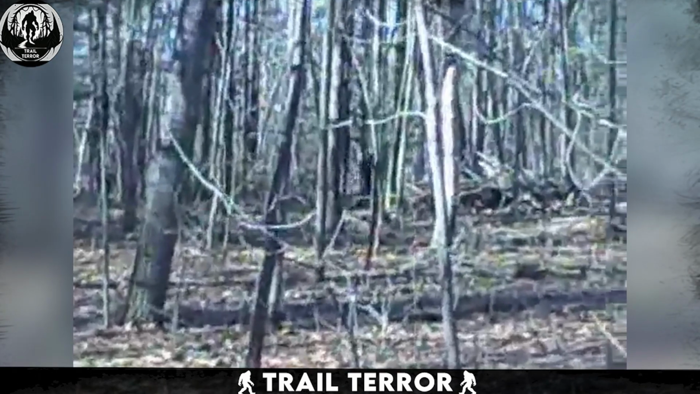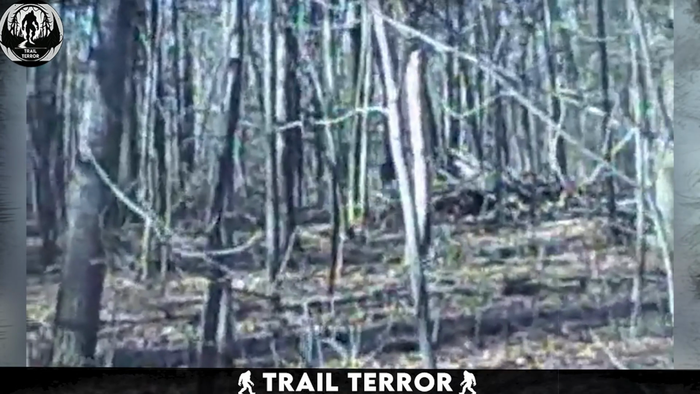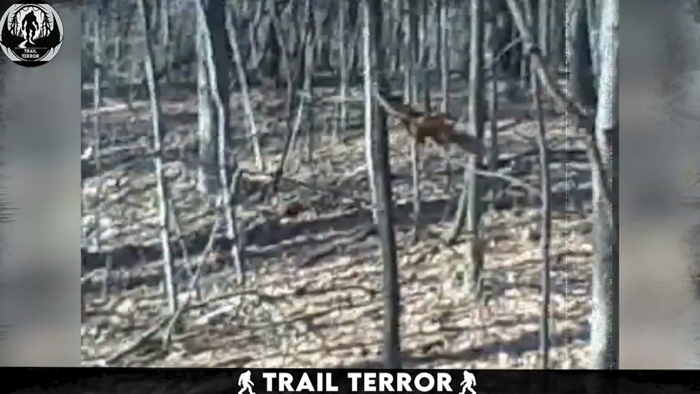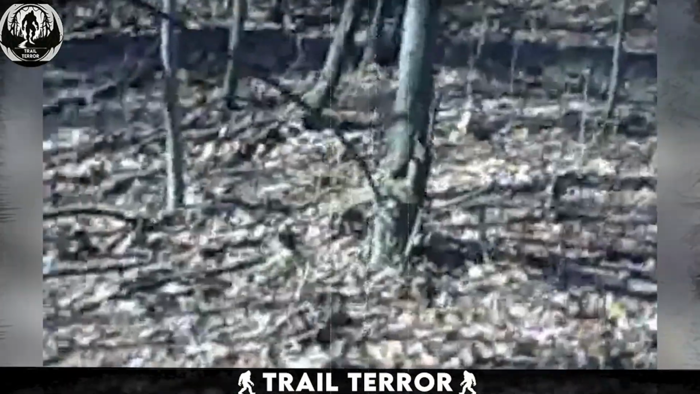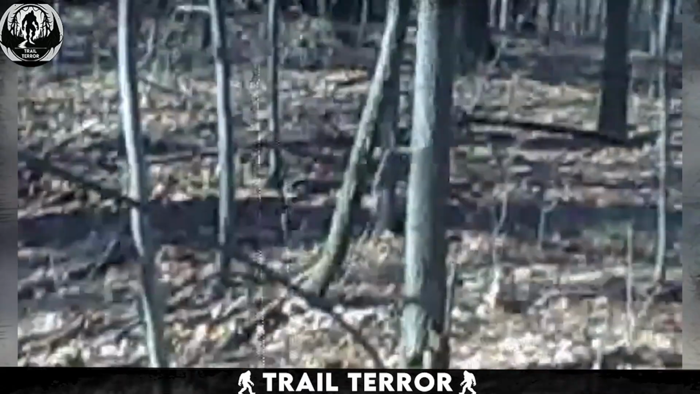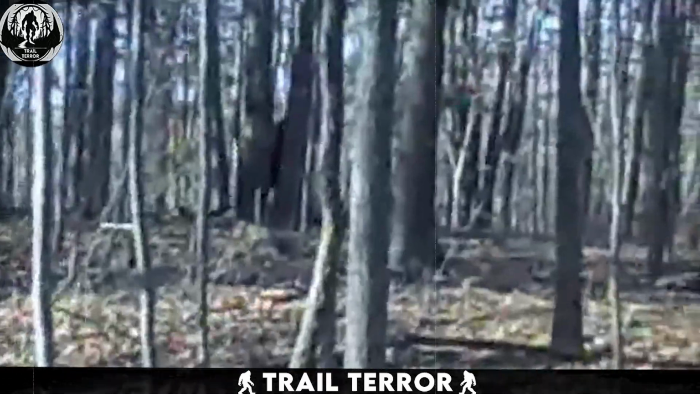It moves with a certain deliberateness, almost as if aware of its surroundings yet indifferent to the human gaze capturing its movements. Watching this, one can't help but feel a sense of awe mixed with unease. The existence of such creatures, often dismissed as folklore, suddenly seems plausible in the dim light of the forest.